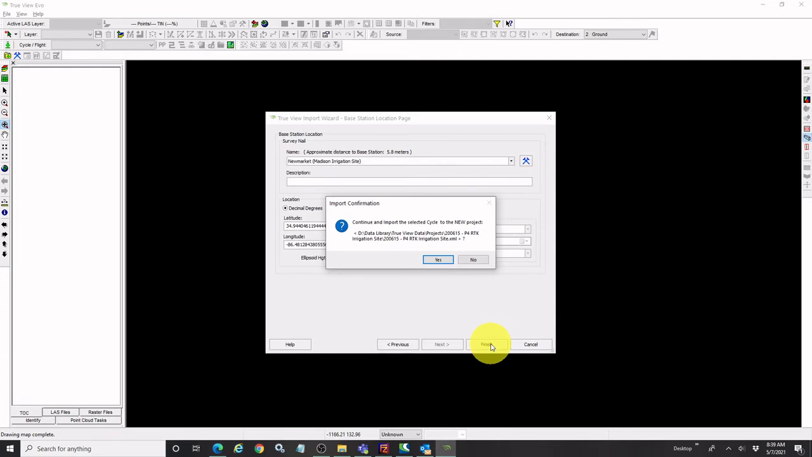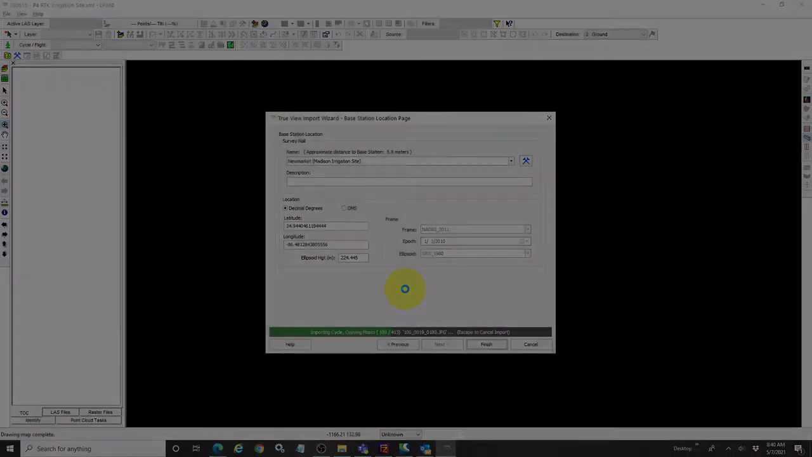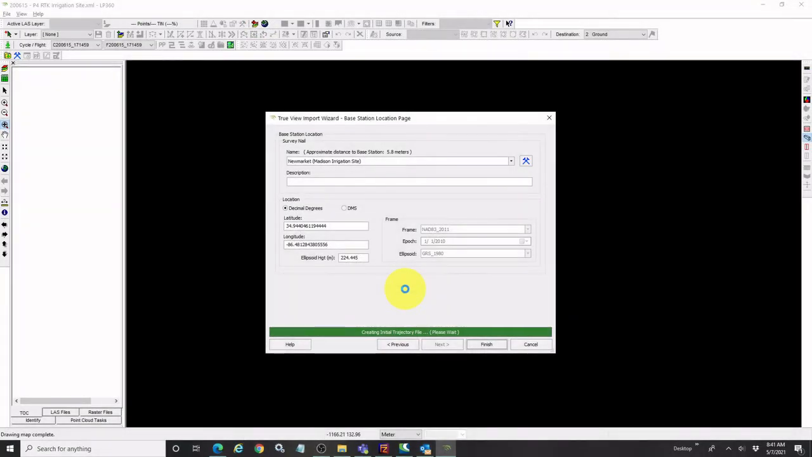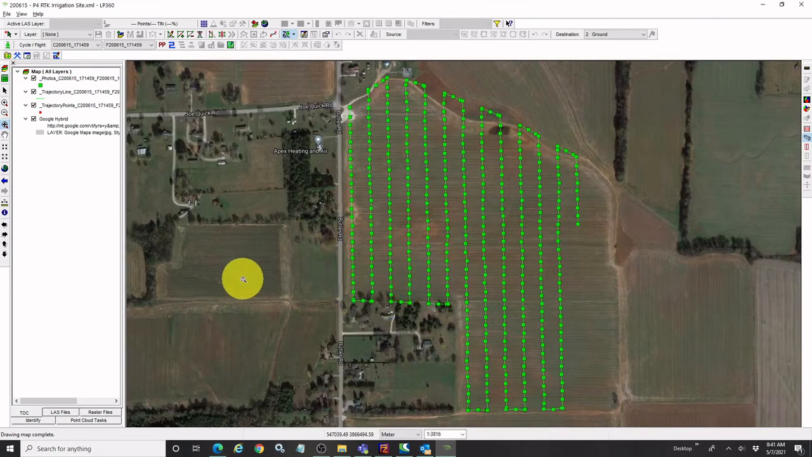So I can go ahead and import this, and we'll see some status running. You can see it's copying over the files. I'm looking at the status bar down here. It's going to copy over the files, start copying over the images, and then when that finishes, it'll pop up a completion. So there we go. We have our project set up, and we're ready to move on.